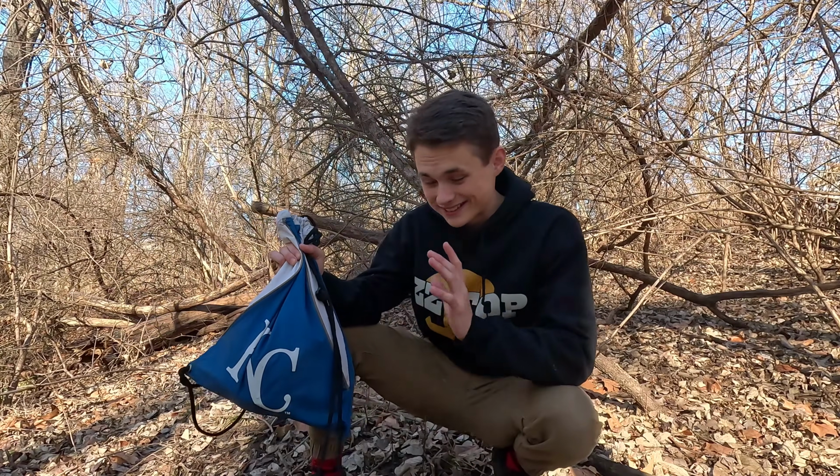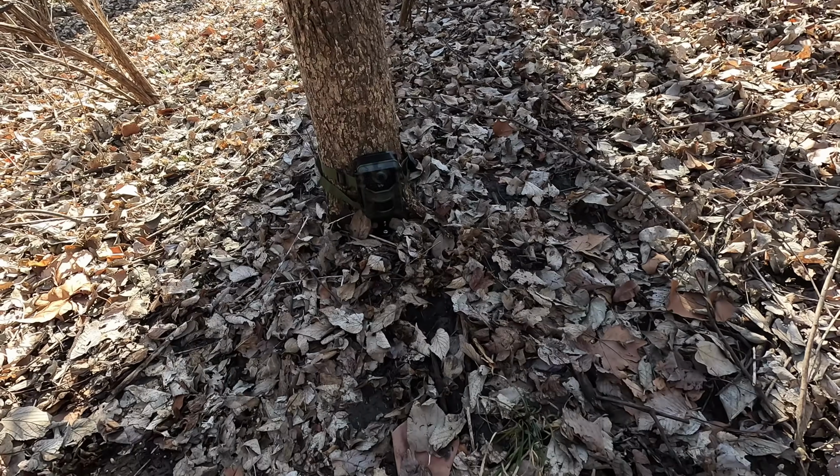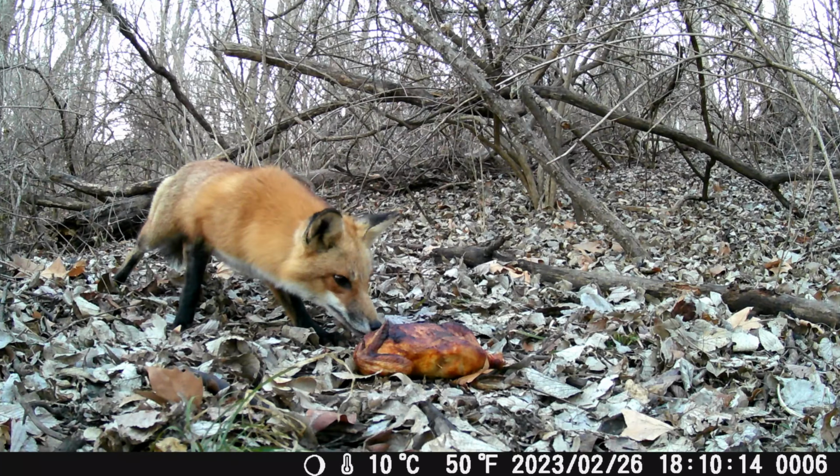I'm gonna be leaving an entire chicken in the middle of the woods overnight to see what I can capture with my trail camera. So what animals will it bring in? Let's find out.